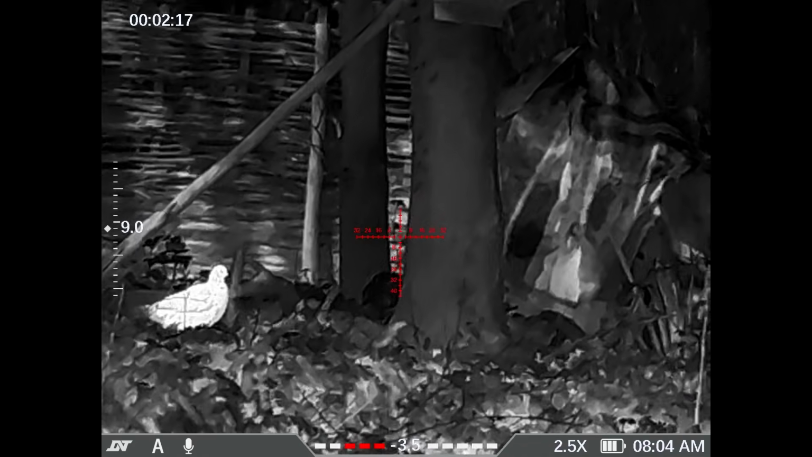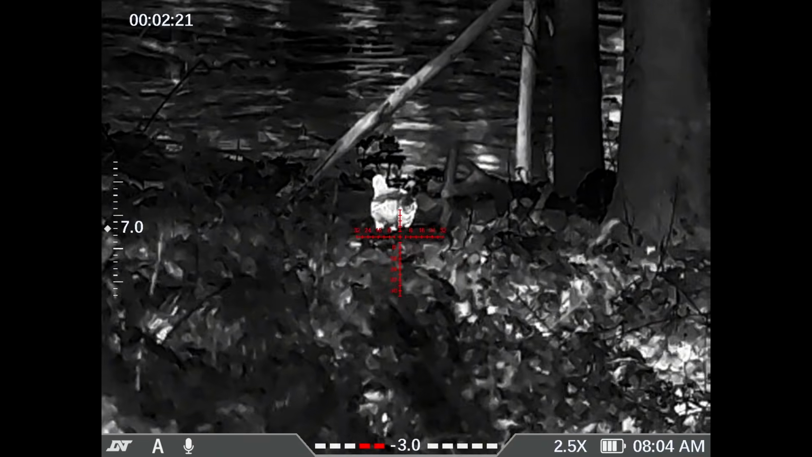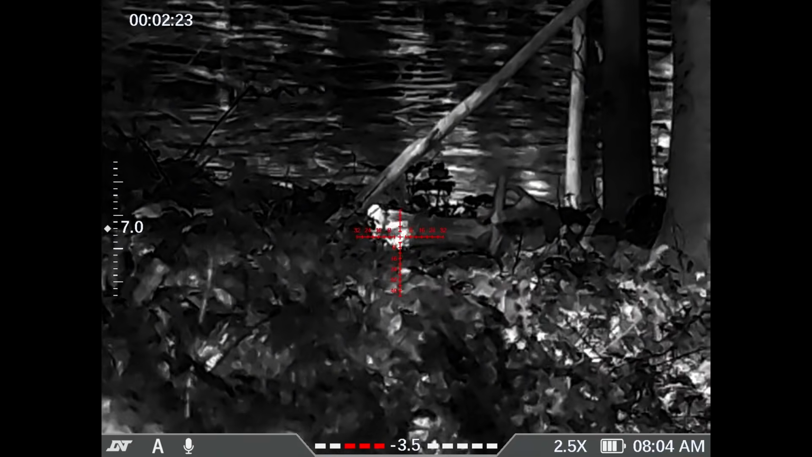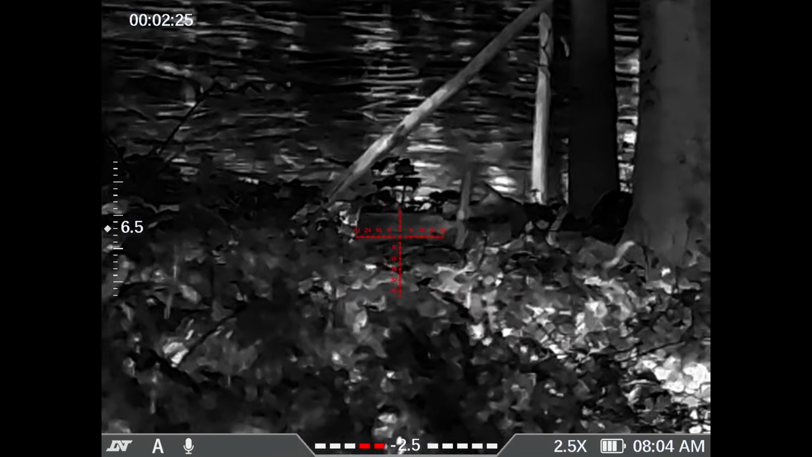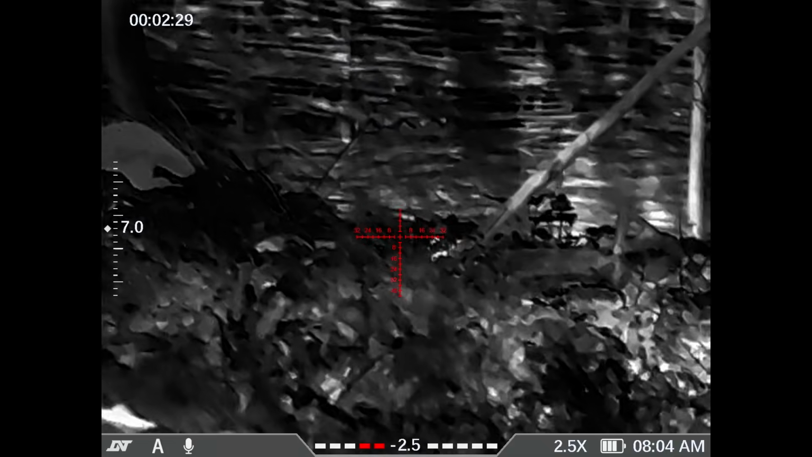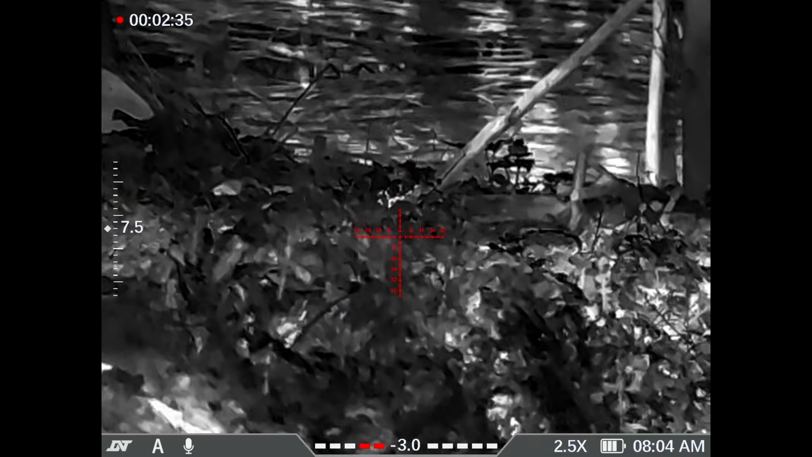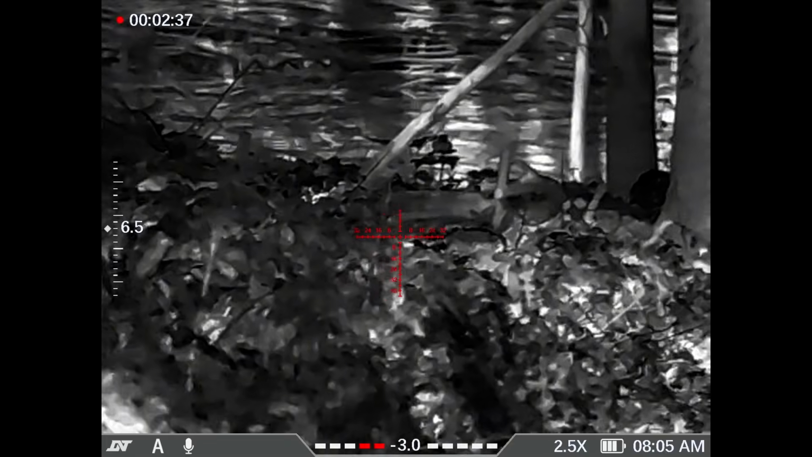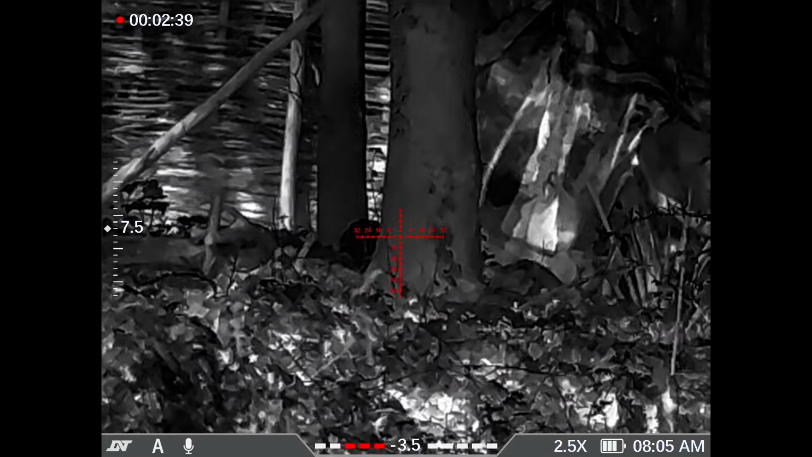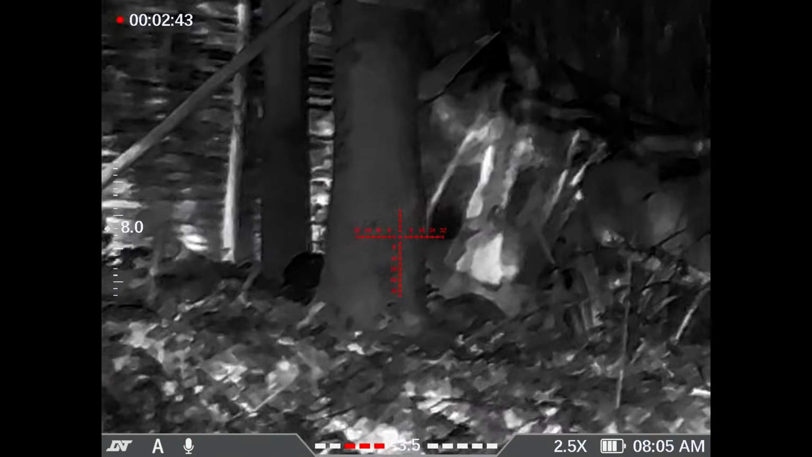gives the best, what's the word, finding your target, if you know what I mean. It just shows up, makes it pop. Doesn't necessarily give the best detail. Black hot quite often does that, but for spotting you can spot in white hot very well, I think.